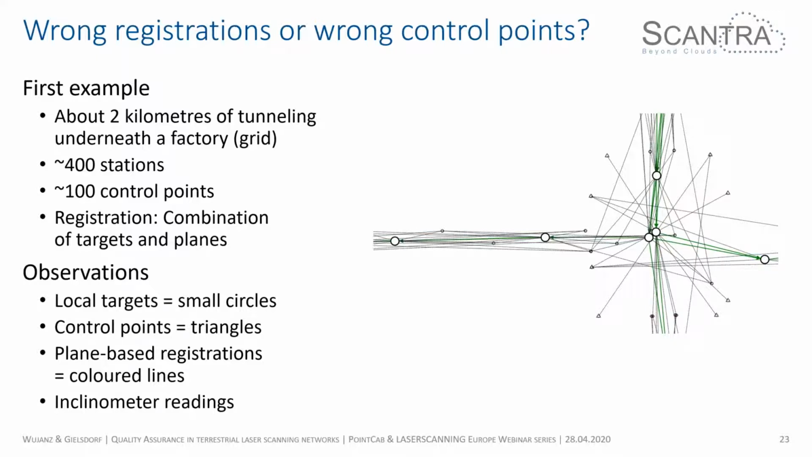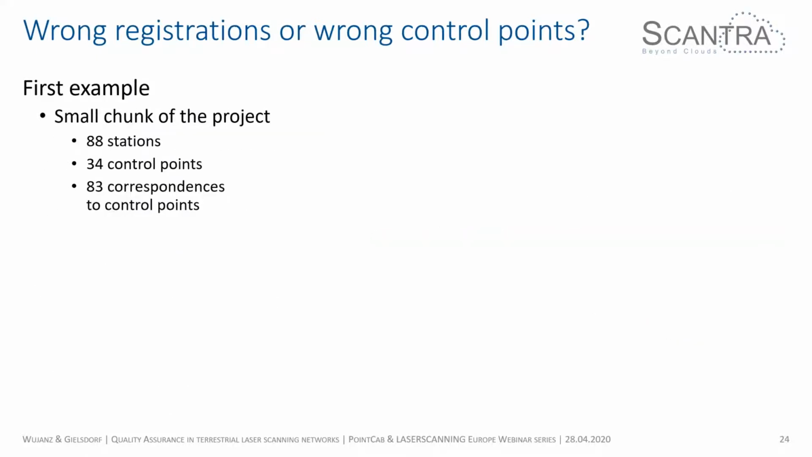The small circles are local targets. The dashed lines between the circles are just correspondences. And then you can see the triangles. These are global control points. So now let's have a look at the actual part, why the client has called.